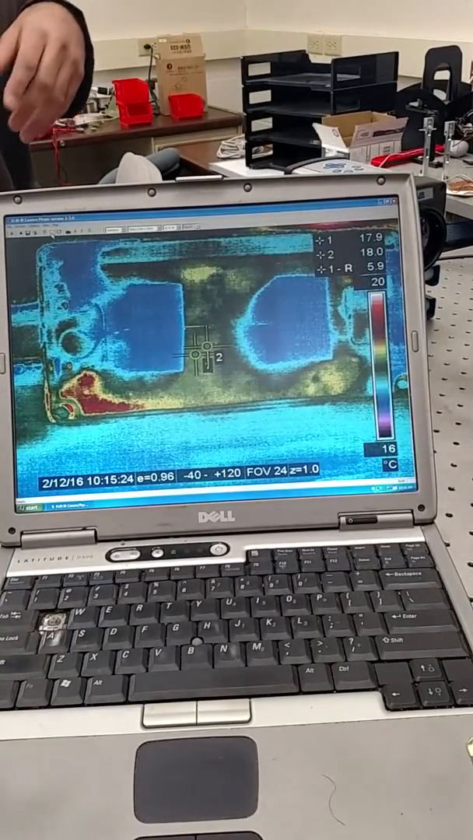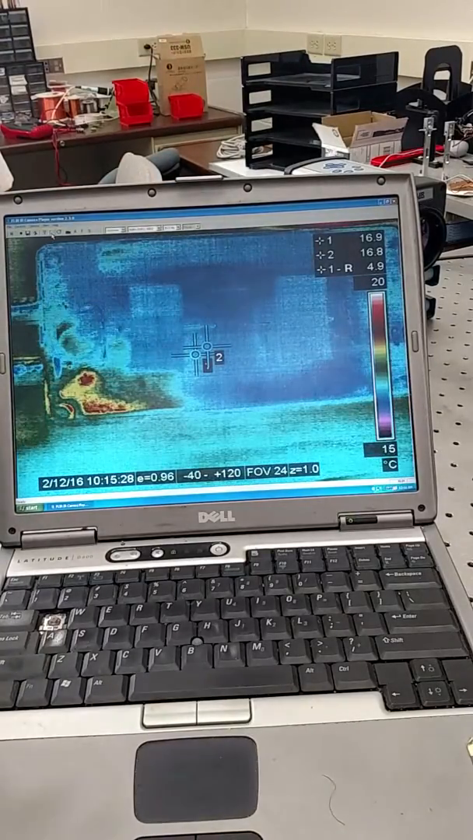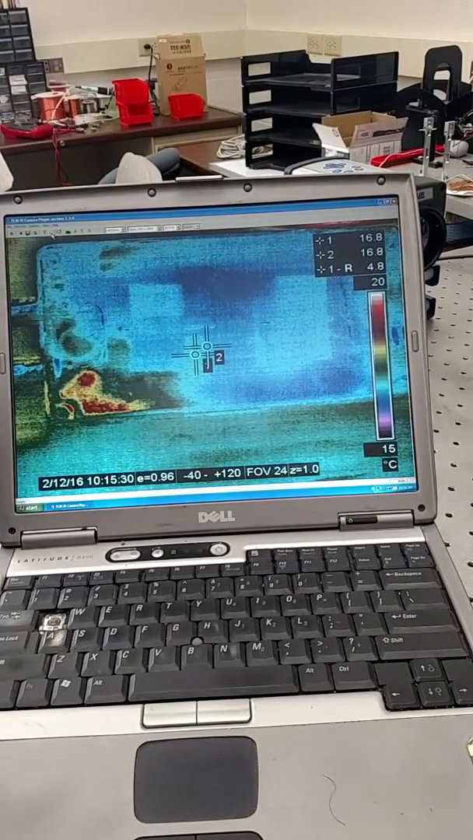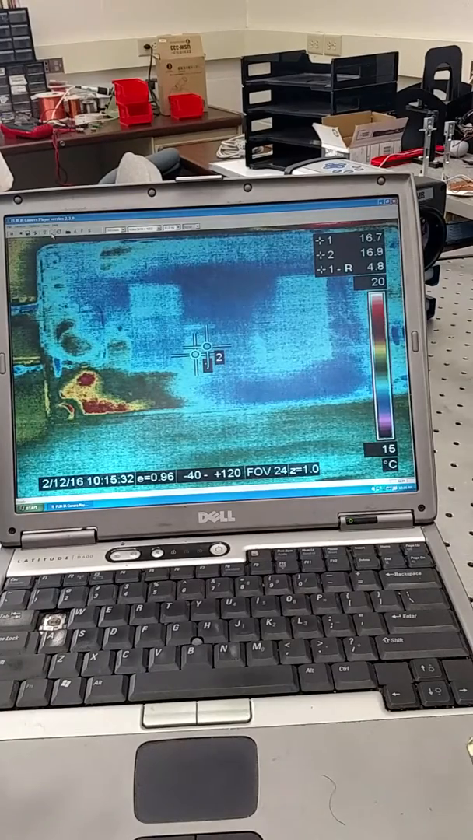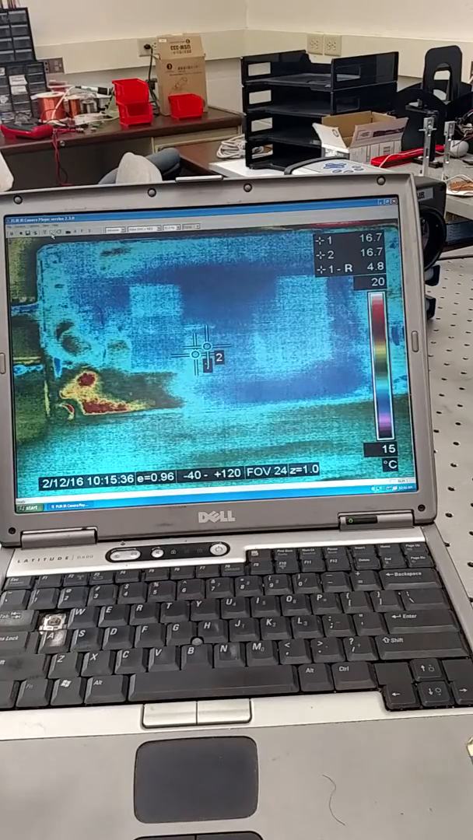Now you can measure on the top of the sample, and I'll explain what that means. How do you do that? So I did a lot of research on how to use this. Not research, but I used it for an experiment, so I had to figure out what to do and how to measure.